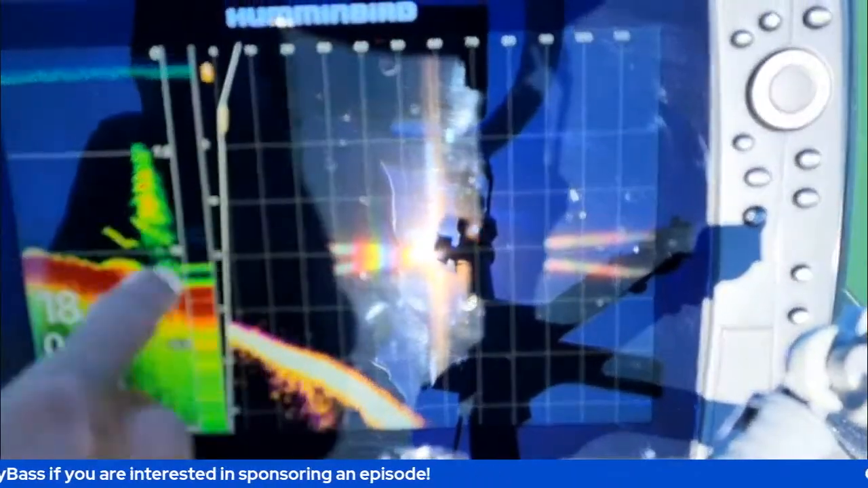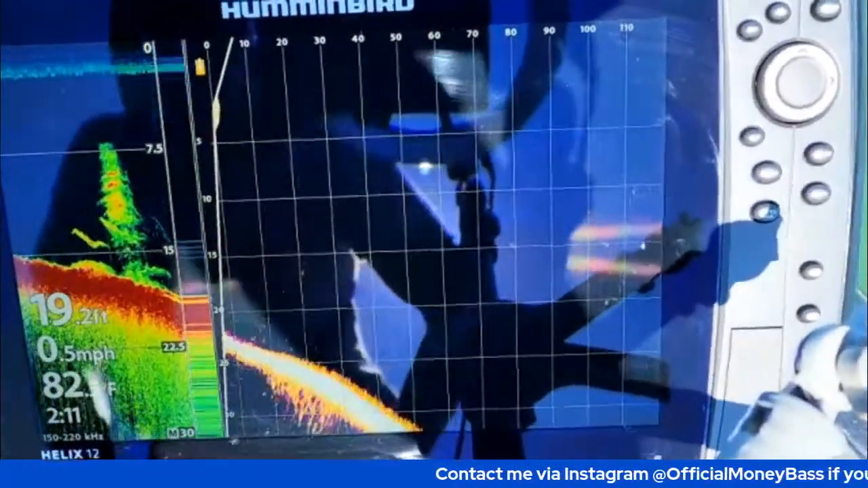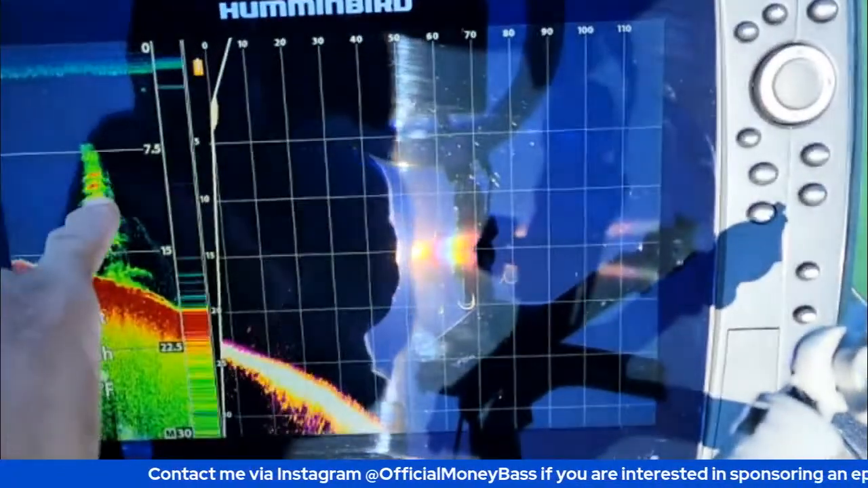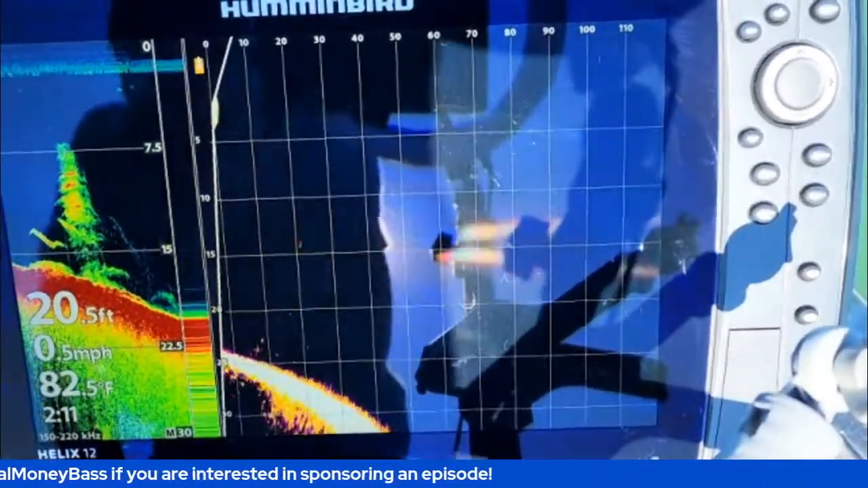There you go. Look at that. It's sitting in about, what is that, about 18 feet of water and comes all the way up to about 7 feet or so. And you can see those fish. Once I went on top of it, you can see those fish inside of that. And they just started going down into that brush pile. And there's some more. Now we're going back down.